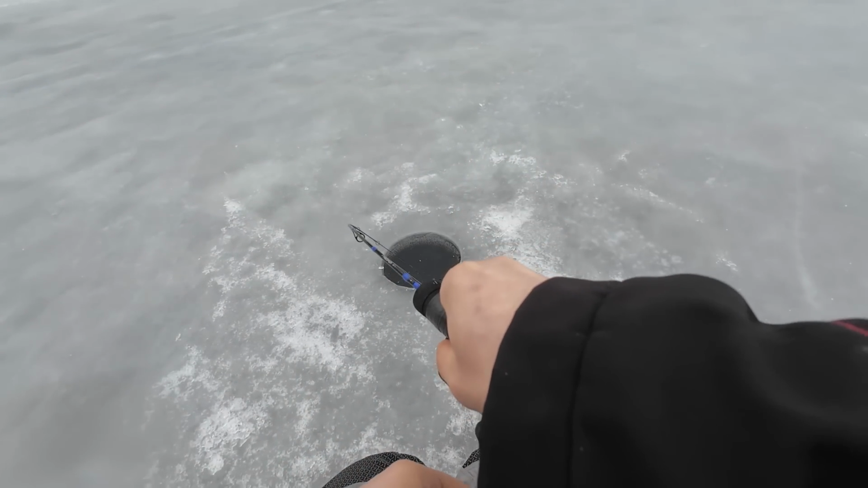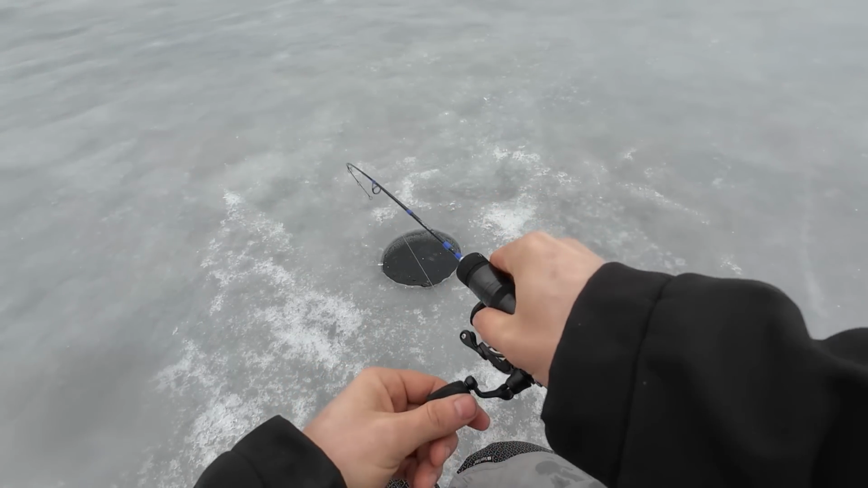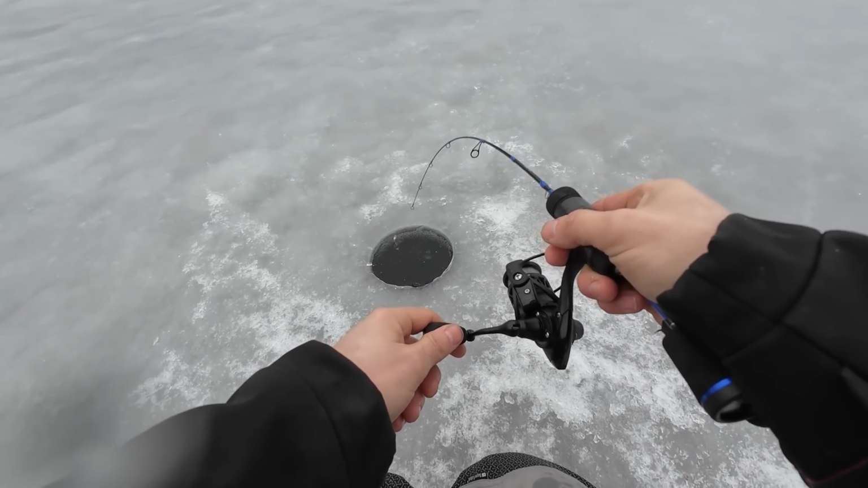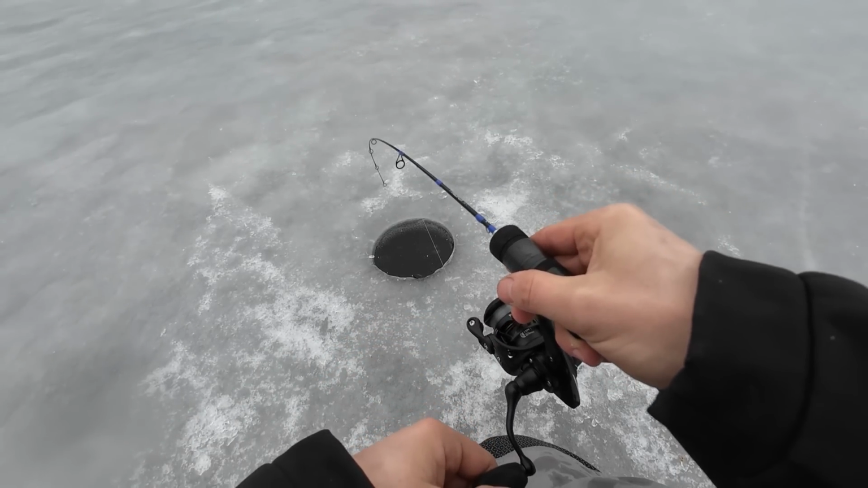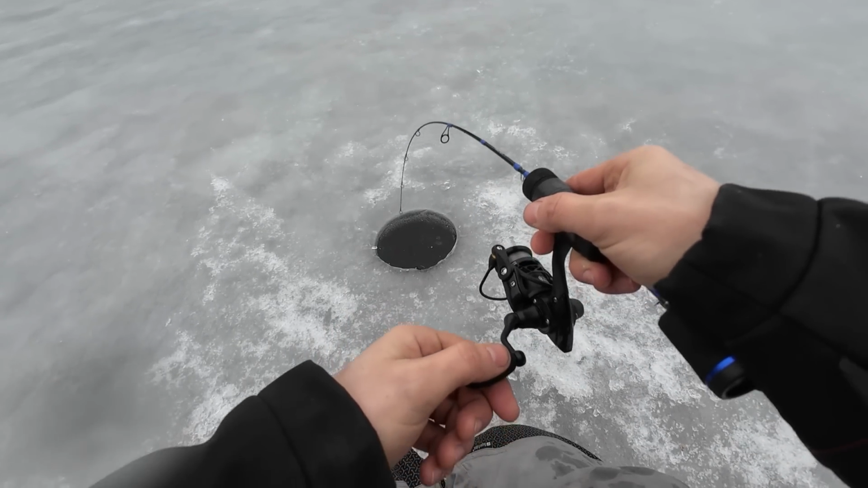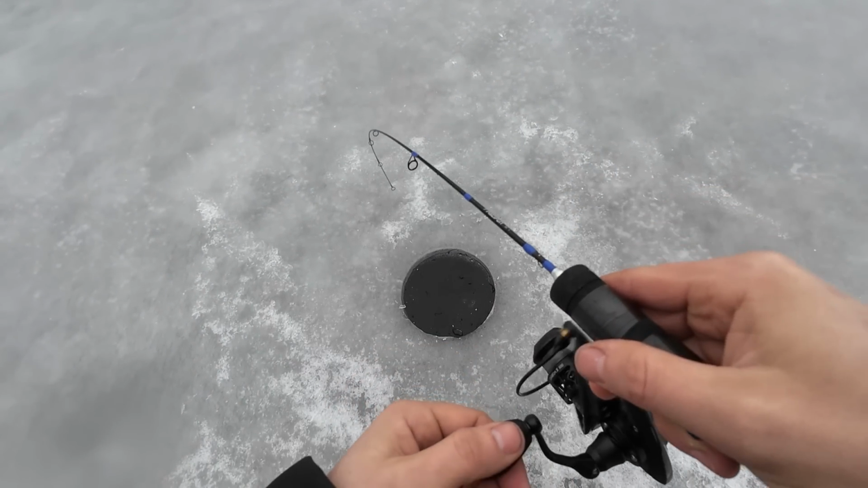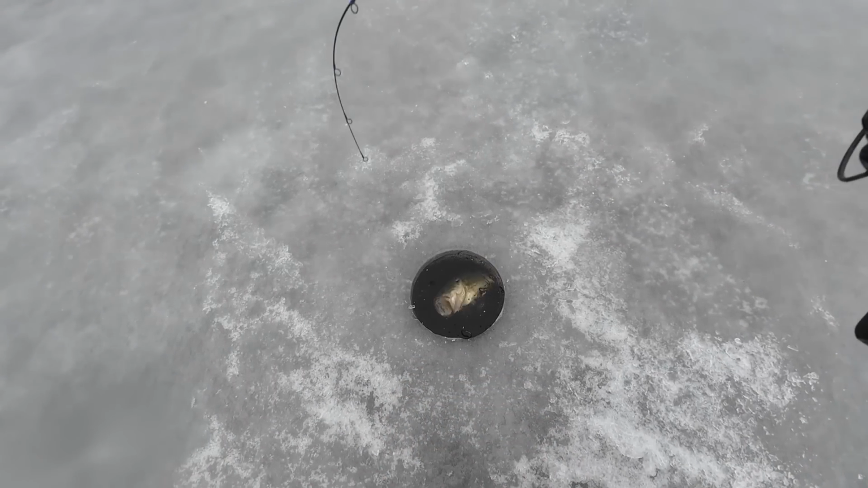Whoa, whoa, whoa. Okay. Well, if this is a bluegill, it's definitely not. It's probably a bass. Okay. Nice and easy. Oh my goodness. You guys, could you imagine if this is a crappie and not a bass? See, just a crappie head come up? Okay, it's just a bass.